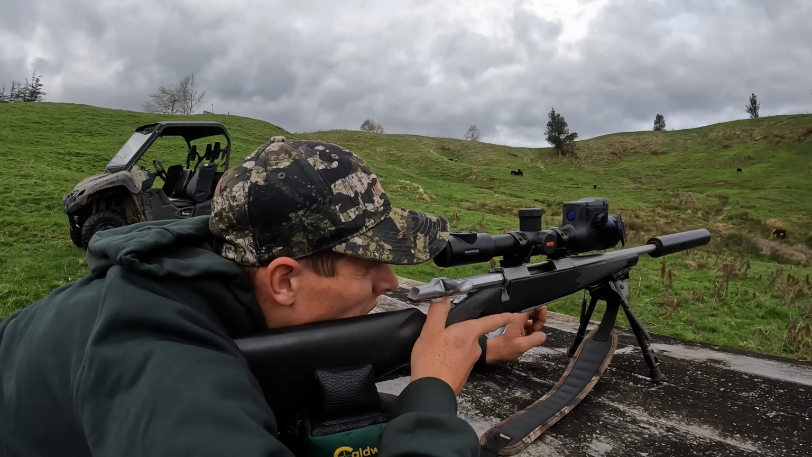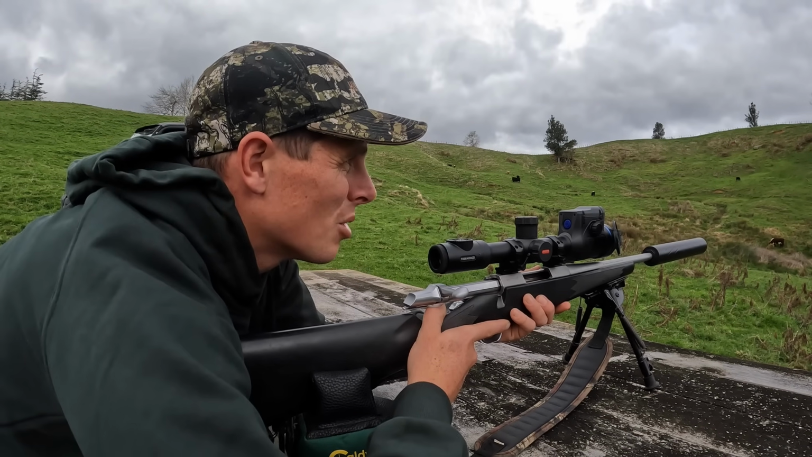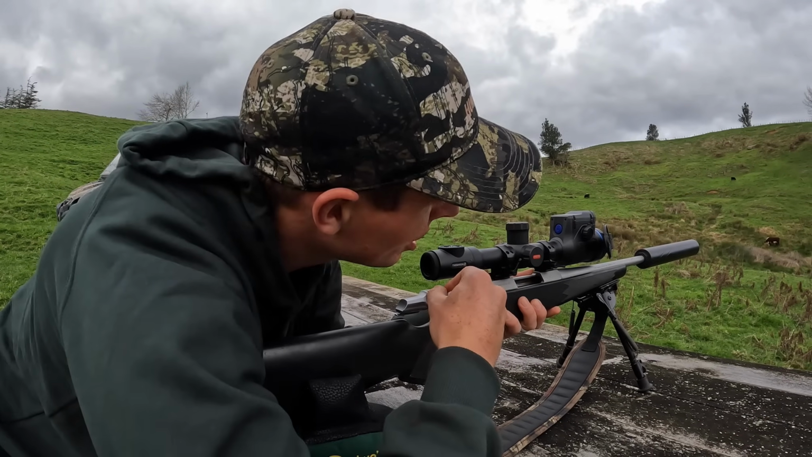We'll do another shot and see how far off it is after that. I'm not expecting it to be perfect yet, but I'm expecting it to be within that. We'll see how it goes. You're on shooting now.